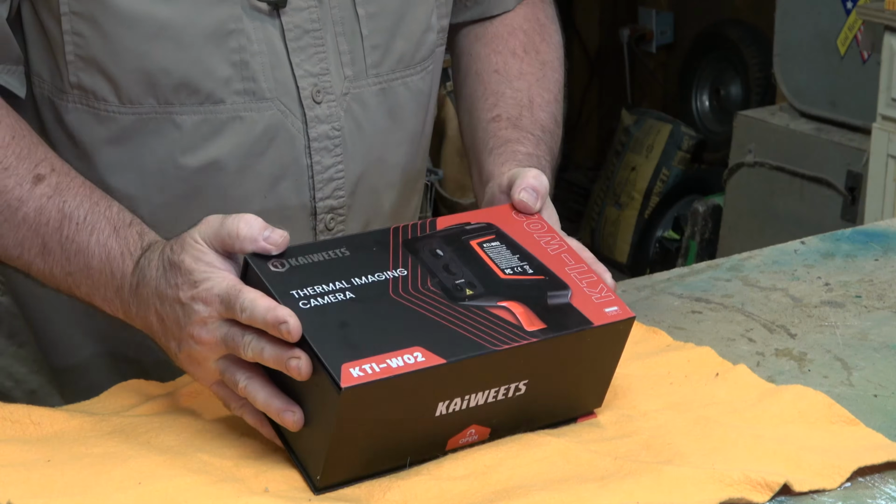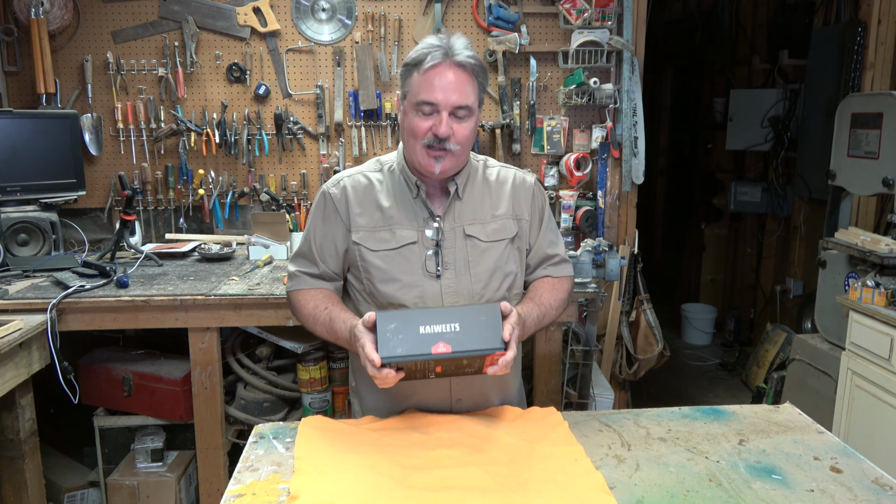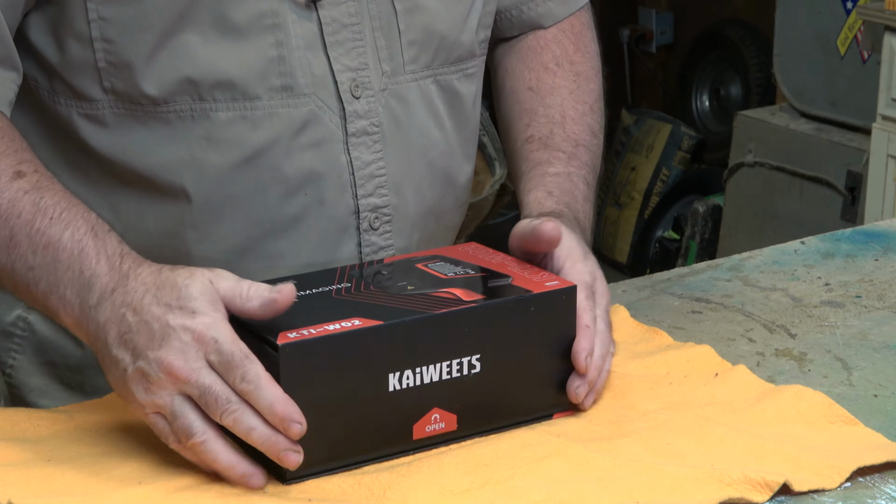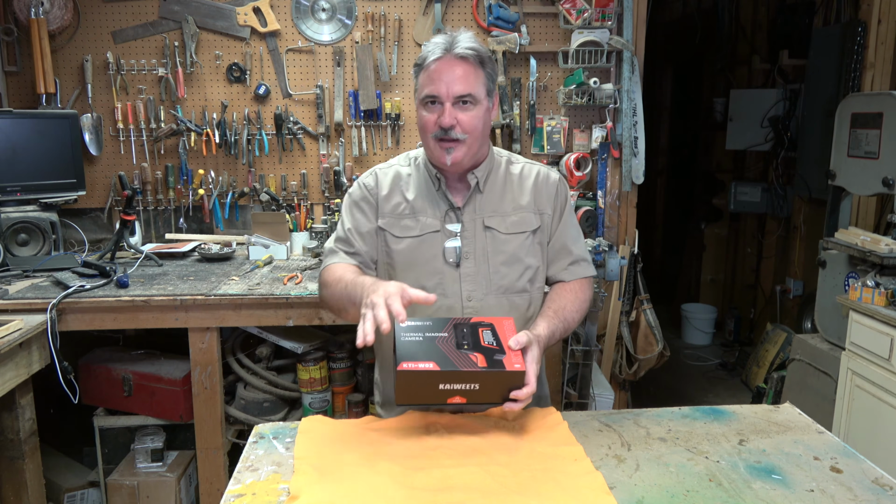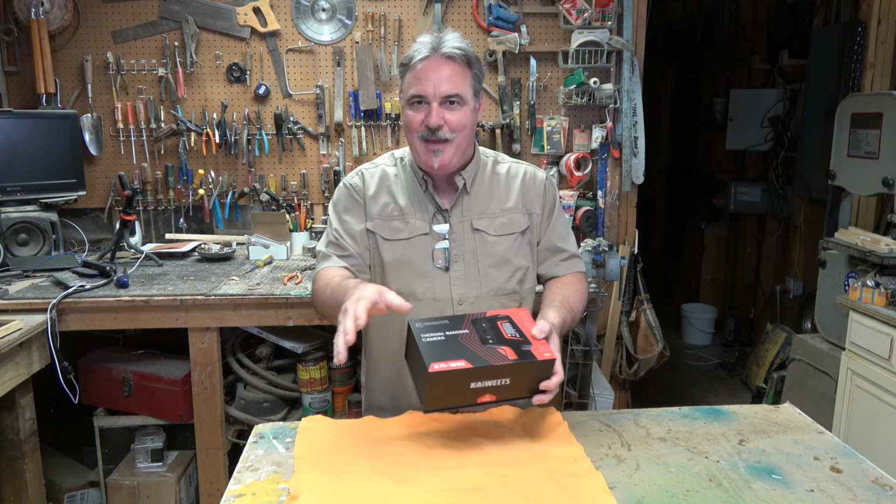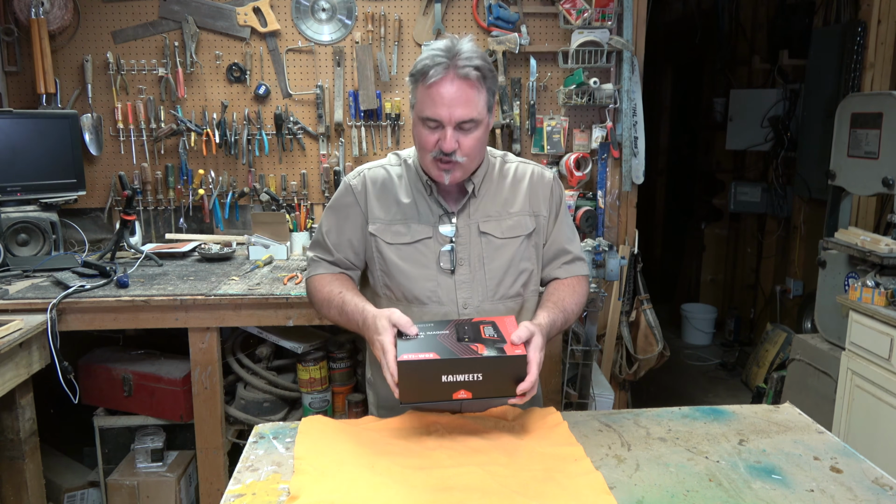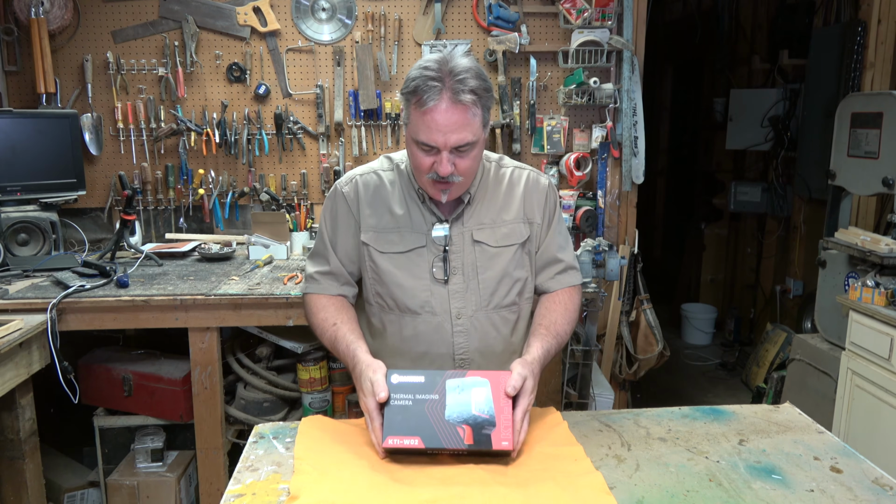Now, with all products that I review, the first thing I like to do is look at the packaging, and this does not disappoint. So look at the box. How did they package this thing? I'm going to tell you, they did a great job. This has got one of those magnetic closures. It's got a nice tactile feel to it, kind of like an Apple product. If you've ever opened up an iPhone box or an iPad or a MacBook, it's got that same feeling to it. Very, very soft cardboard. I wish I knew how they did this. I love it. But there you go, and there you have it.